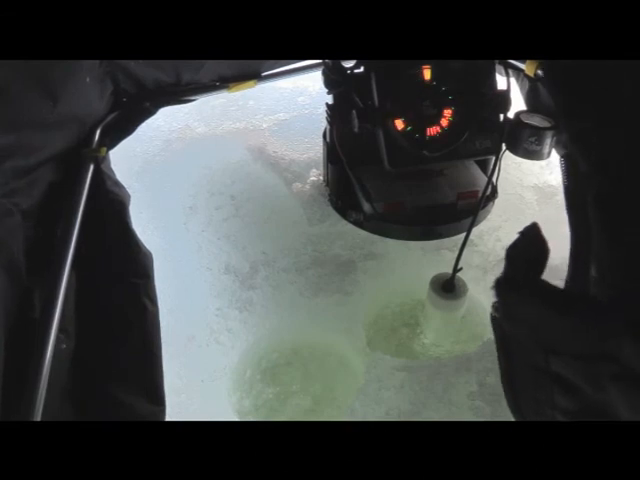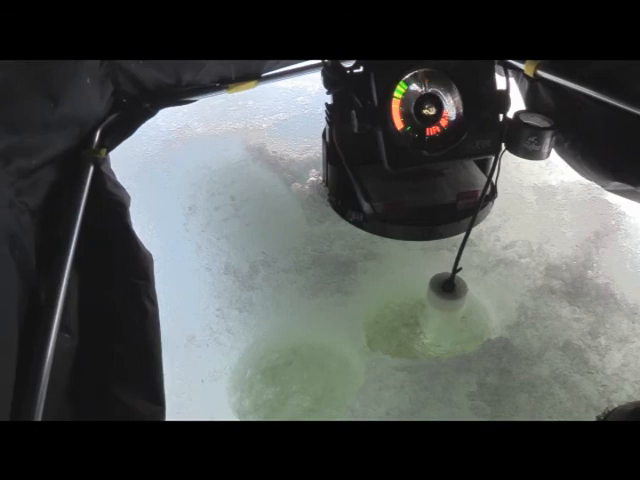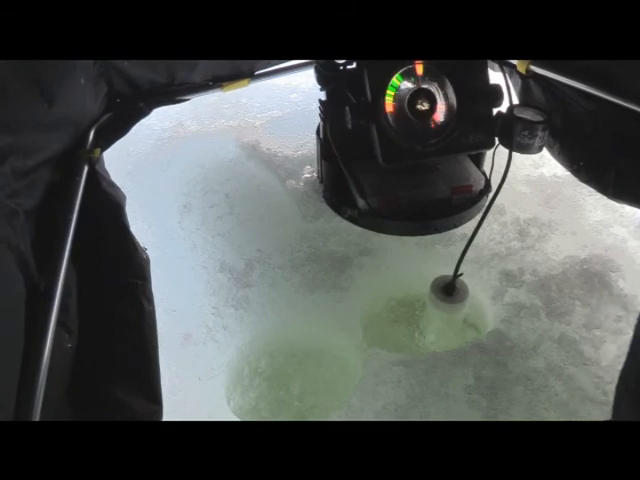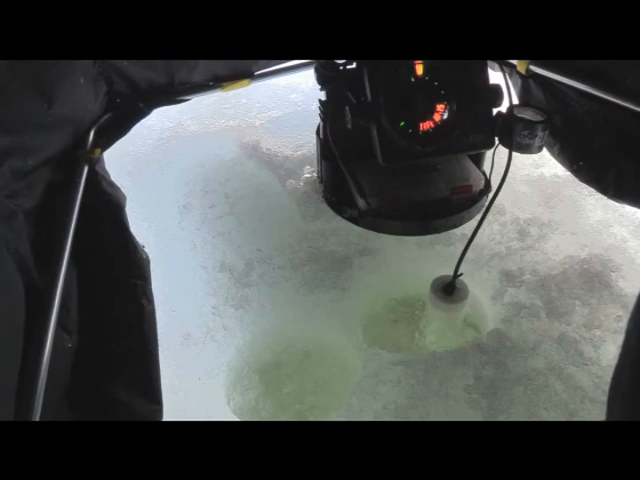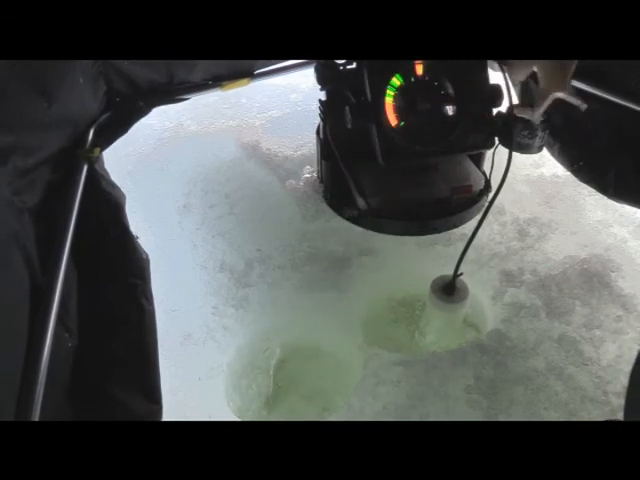So, now, I'll put that down there. And we'll see what happens after charging it up. Here's one. He came up, he chased it, I was down there on the bottom. Now this is a better one. Better than that last one was. Oh yeah, look at this one. Nice, nice big bluegill.